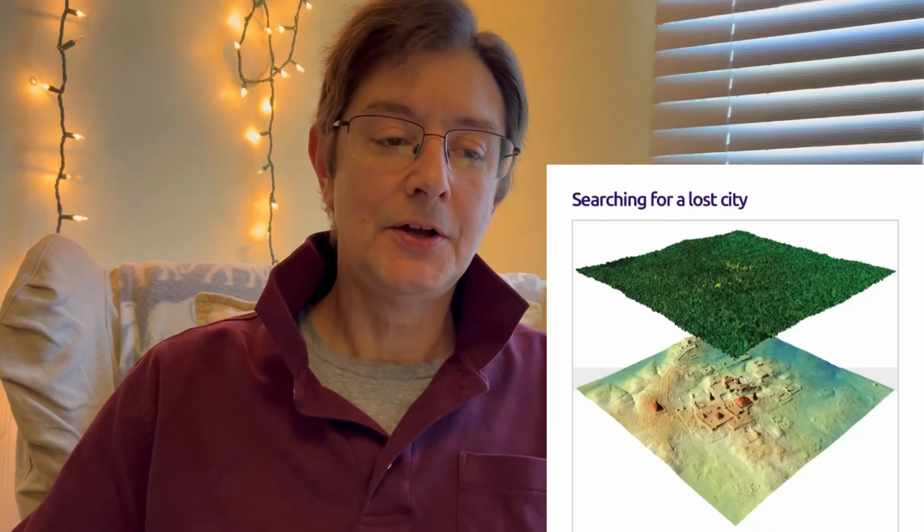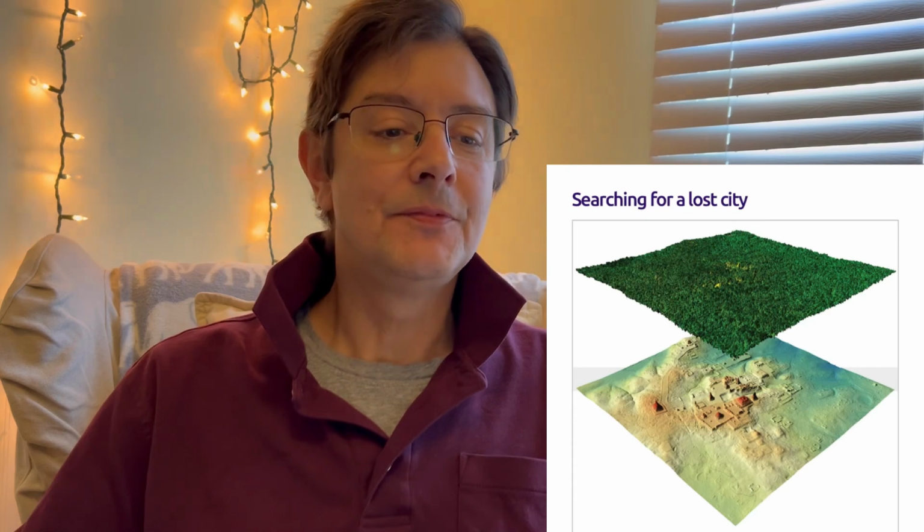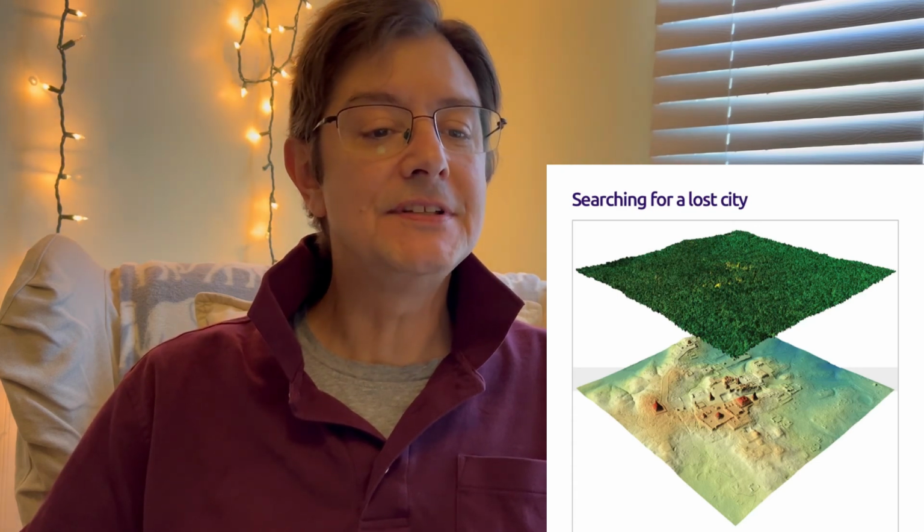Hope you're doing well. You may be shocked, as I was, to discover what they have found in the Amazon forest using LIDAR. What is LIDAR? Some people call it LIDAR, some people call it LIDAR, but the important thing to know is it is an acronym for Light Detection and Ranging.